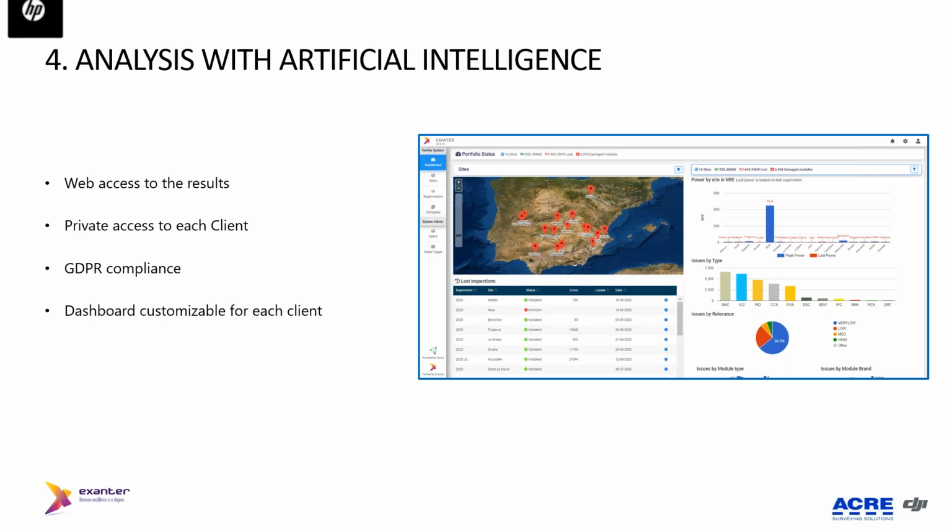And as long as Exanter gets more clients and does more inspections, the tool is increasing the efficiency of the results they are getting. Okay, so you are creating a community of thermography. And imagine that you have a plant in Australia or in South Africa where there is one client that has detected a new defect that they want to analyze, that they want to train the machine to detect in this panel, because they have seen that it gives them a lot of loss of productivity, a lot of production.